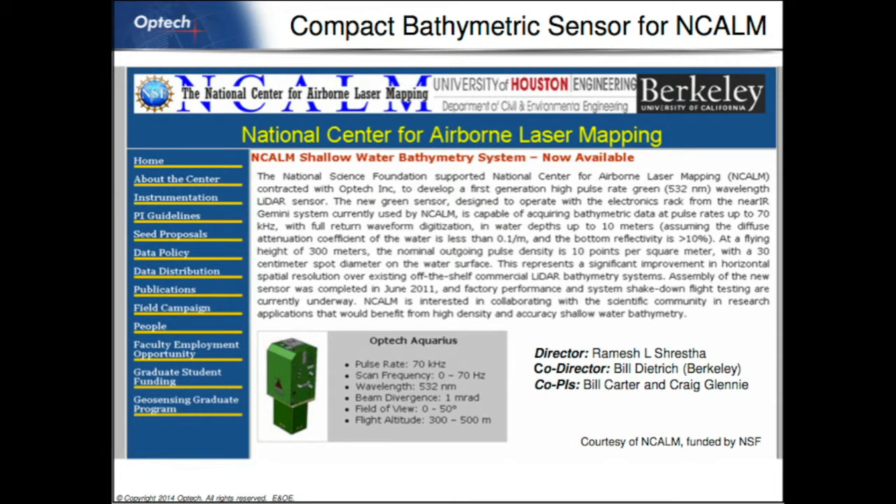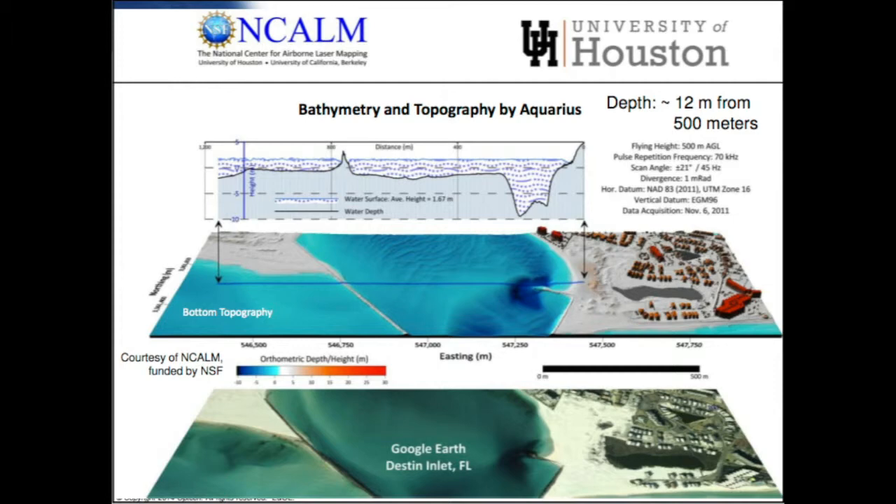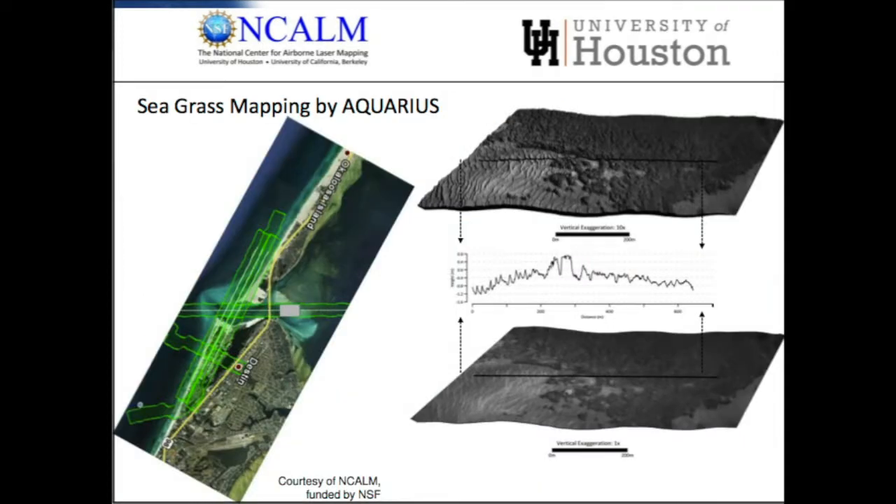We sold the first Aquarius to the University of Houston, the National Center for Airborne Laser Mapping. I just want to show you a few results there. They took it down to a very nice location in Destin, Florida, here in the Panhandle. This is the area they surveyed. Nice bright sand, it looks like. And from a flying altitude of 500 meters, they were able to get down to 12 meters or more.